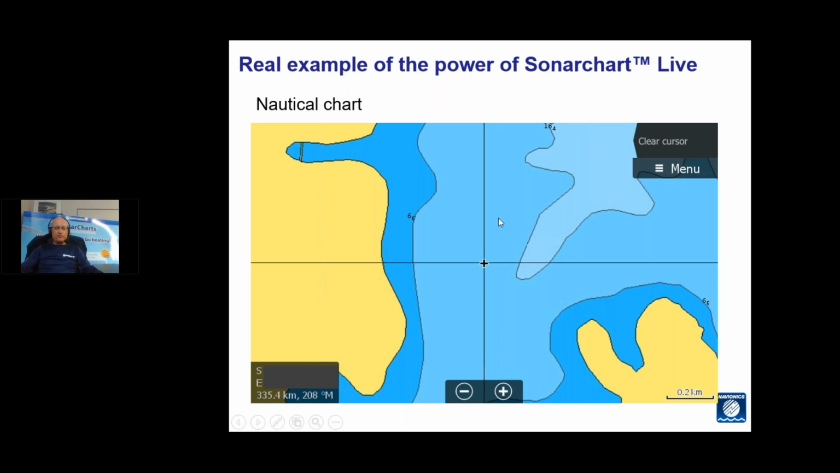Just got a little bit of a real-time example here. This here is a standard nautical chart, and this is some stuff I did a few weeks back on an inland dam where there has been very little survey data done. There's never been a hydrographic office survey done. There's never been a big Navy ship in there to do the survey. So that's what our standard nautical chart does. It's got some detail, not a lot.